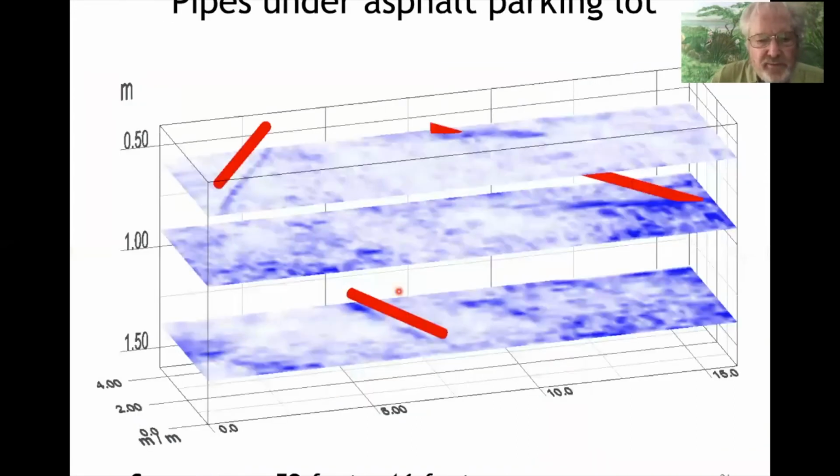Here's a 3D view of a parking lot area looking through asphalt. And this survey, as it says at the bottom there, is about 52 feet by 16 feet. The distances are shown in meters. But there's 3 pipes. One shallow pipe here at about 1.5 feet deep. Another pipe, a horizontal pipe, that's about 5 feet deep. And then there's a dipping pipe that goes down at an angle. And you can see where the radar sees it here and radar sees it here.